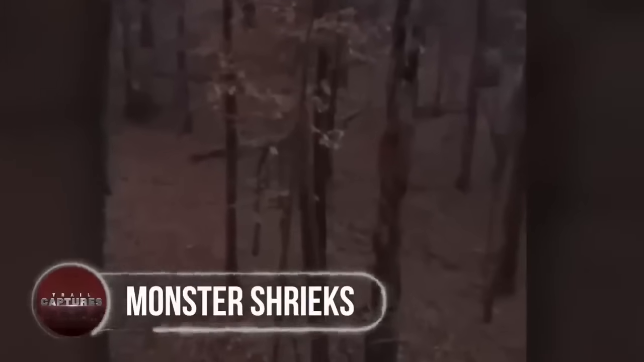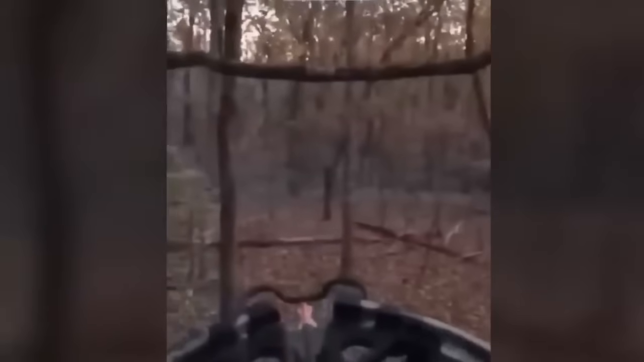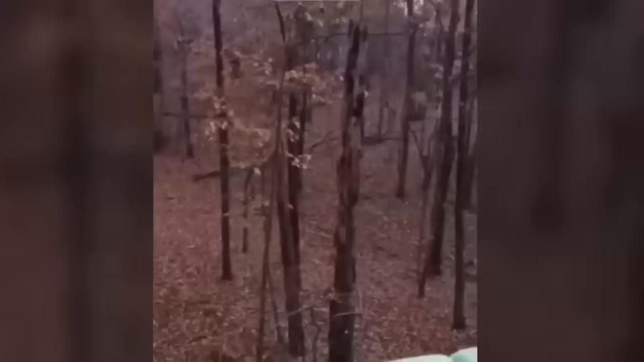Monster shrieks. Standing in the middle of the forest in California, where this man thought he would encounter wild animals, he was surprised by some other thing, and definitely a scarier one. Standing at a high spot, he started hearing loud shrieks coming from a little far. Rotating his camera all over the forest, he failed to spot any animal or creature behind the weird noise.